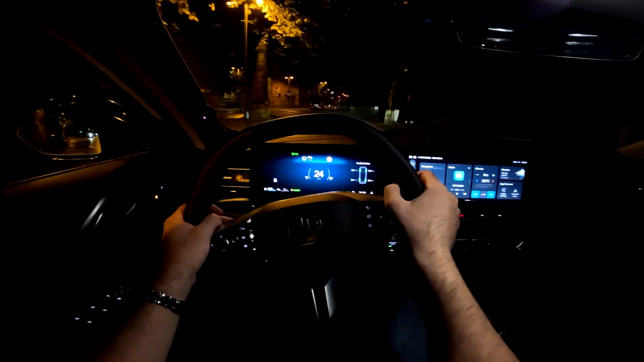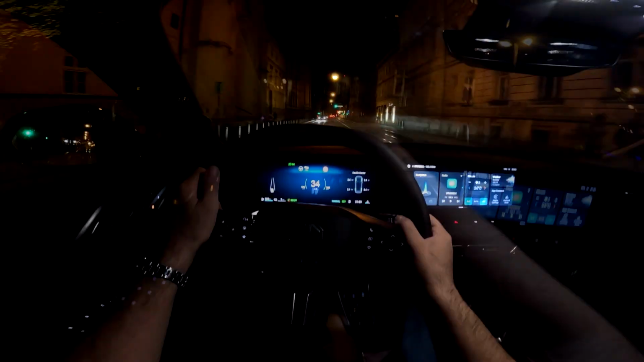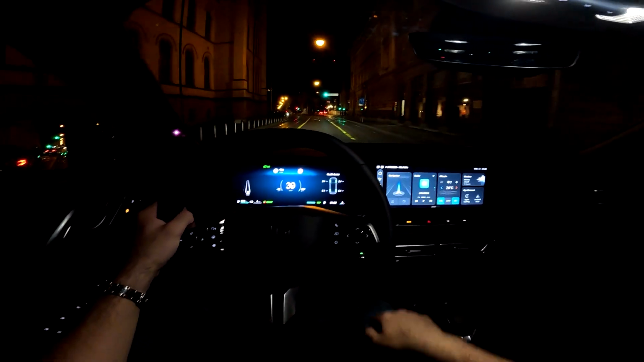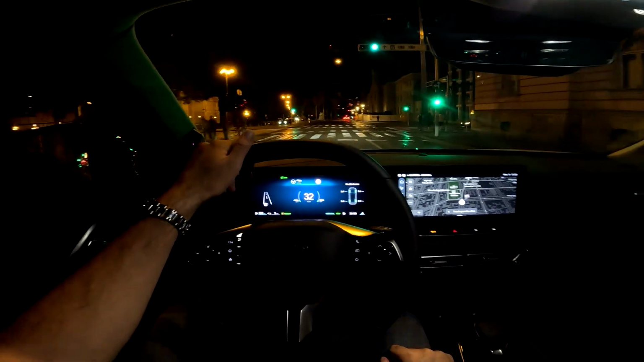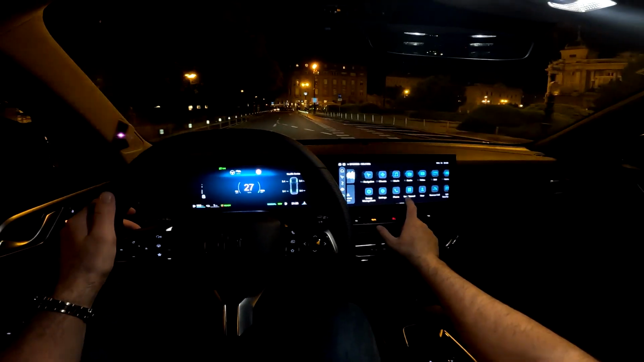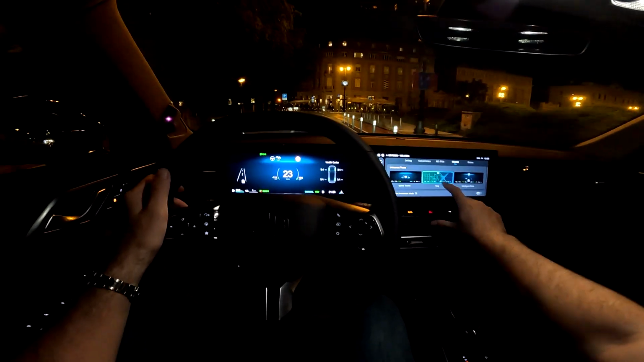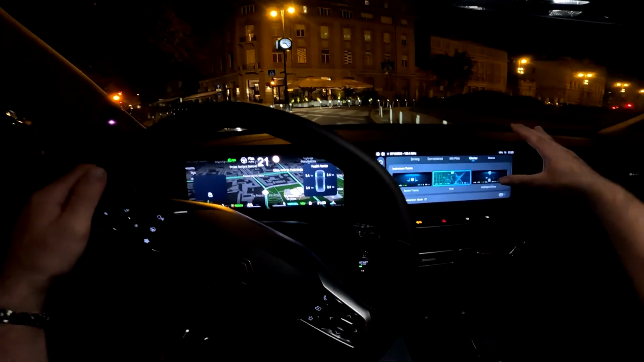and the drive is so smooth. The layout here in front of us, 12.3 inch digital cockpit and the 12.3 inch main touchscreen. You can also change the views on the digital cockpit. Let me show you how that looks. So if we go here to vehicle, and here you have cluster, now you have map view, for example, which is very cool in my opinion.